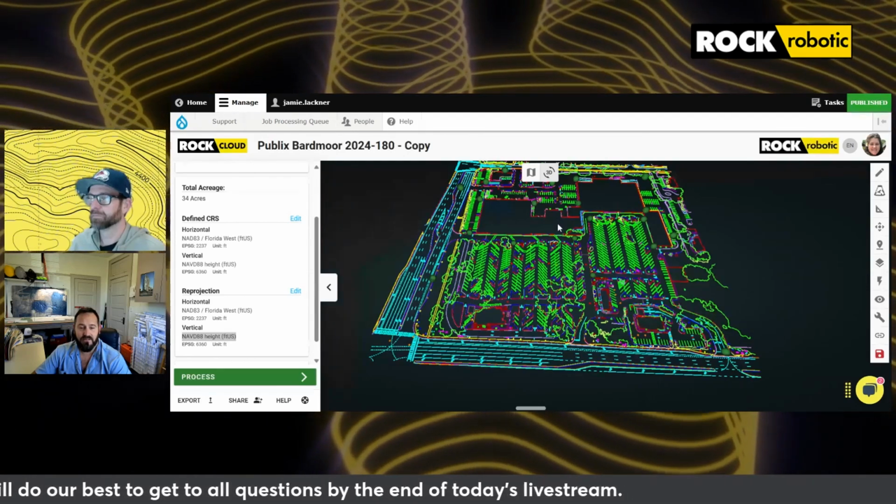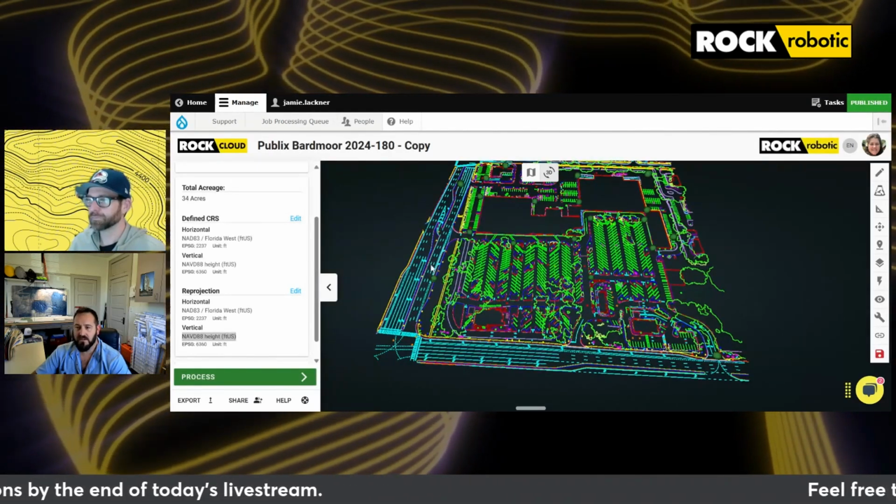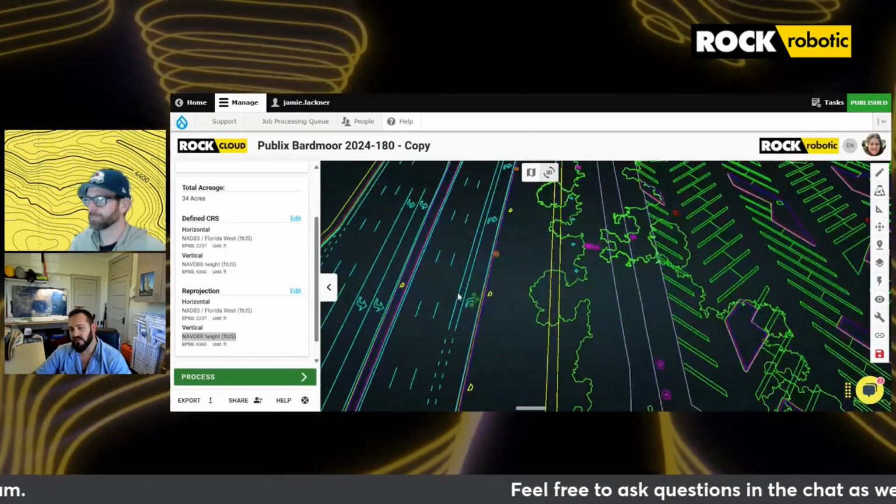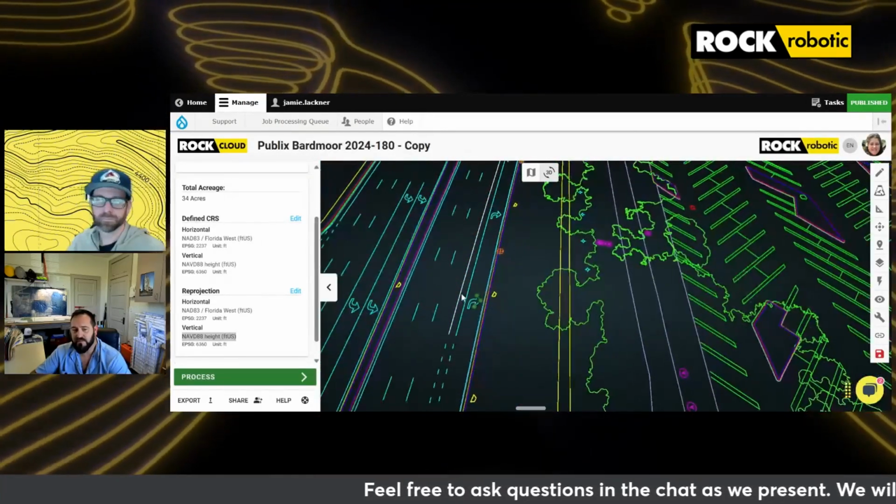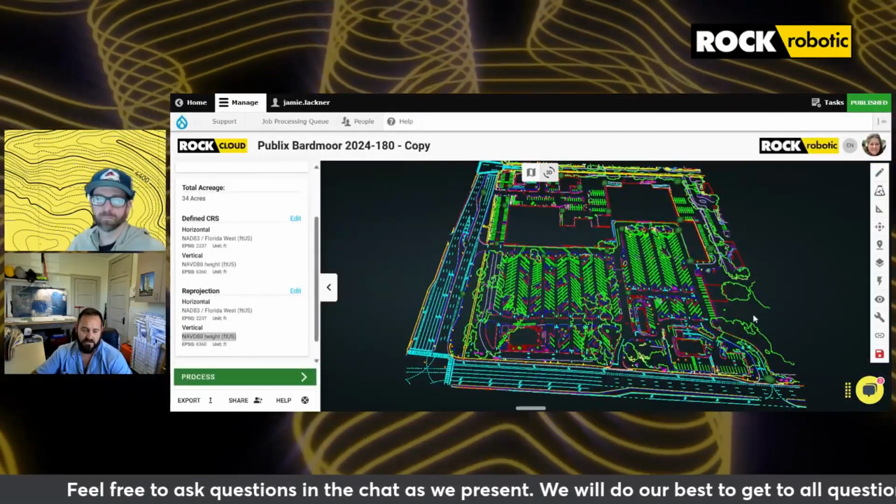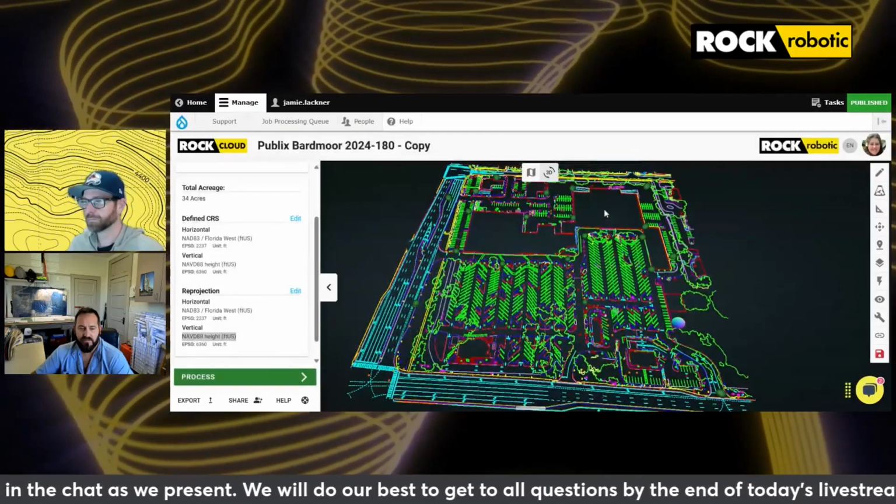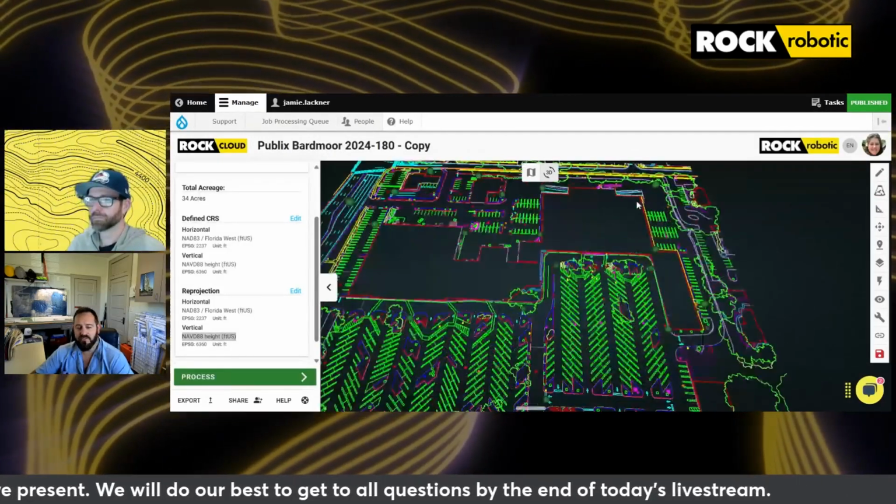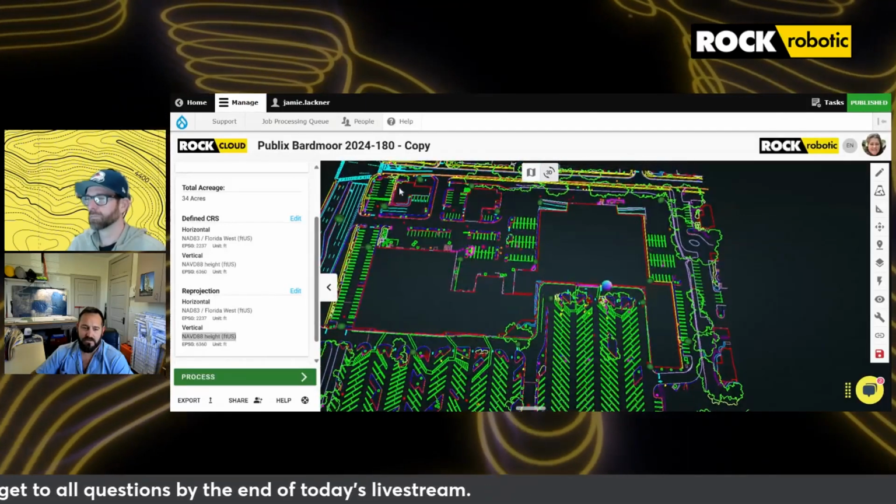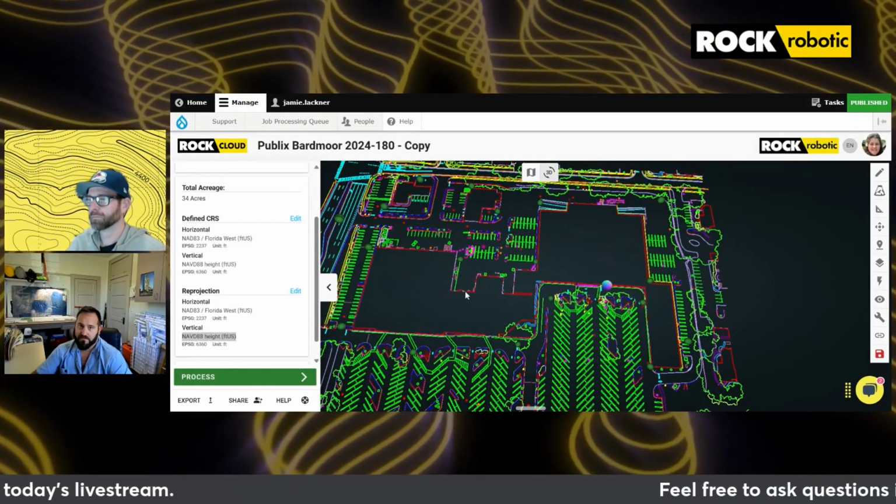yes. But as far as establishing control, there's still a fair amount of control and check shots that we're going to be doing. And also, because it's a boundary survey, you're not showing any boundary information on your LiDAR planimetrics. So as a surveyor, we're also charged with establishing boundary lines. So we still spend a fair amount of time on that site doing the conventional survey work that we would have to be doing anyway.